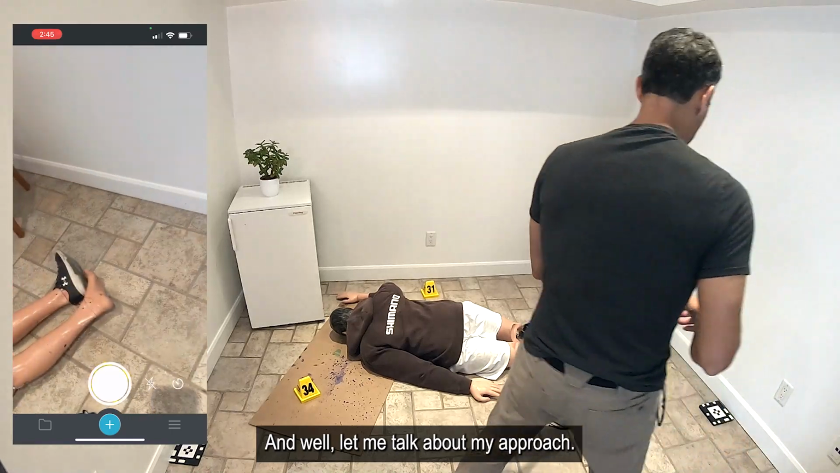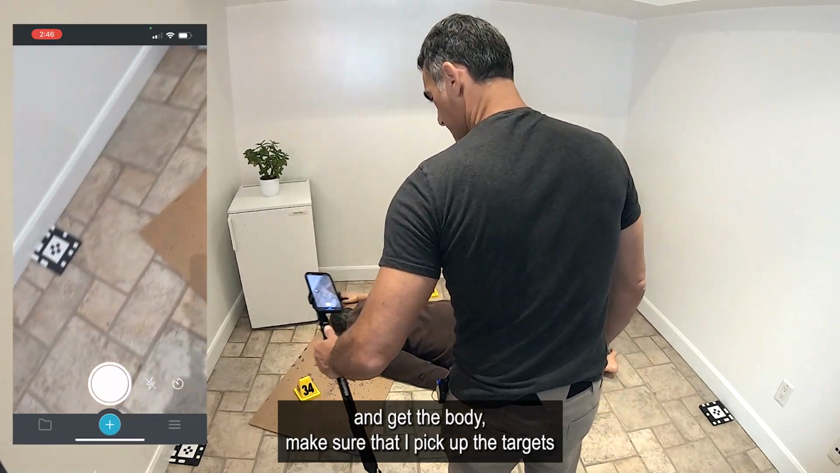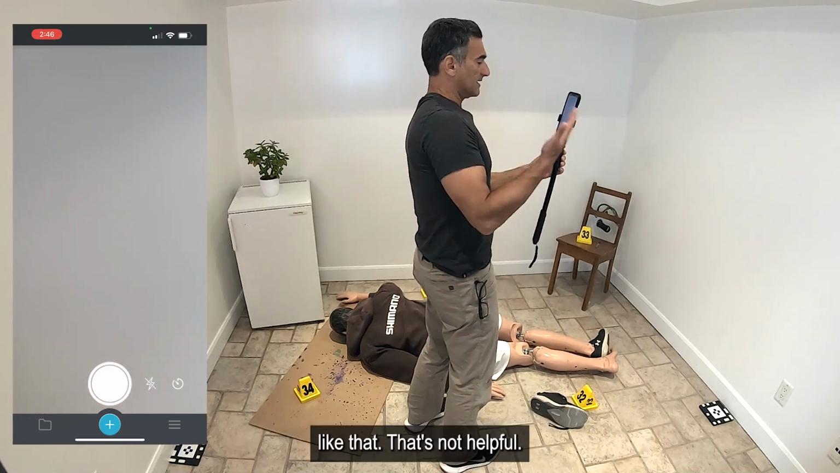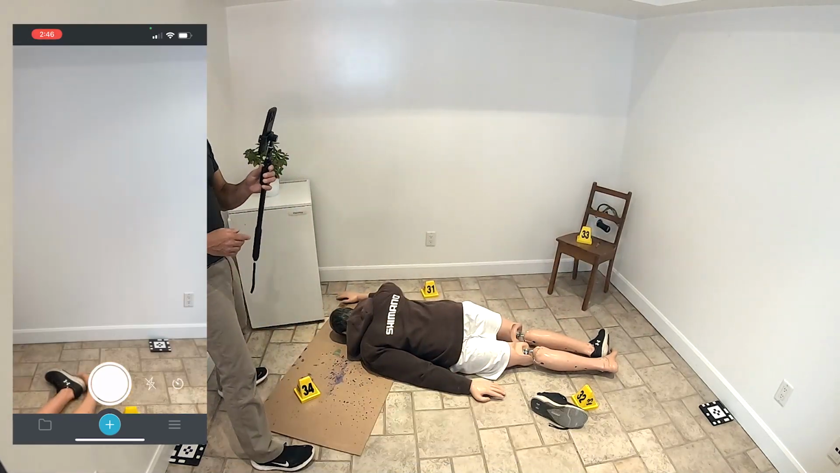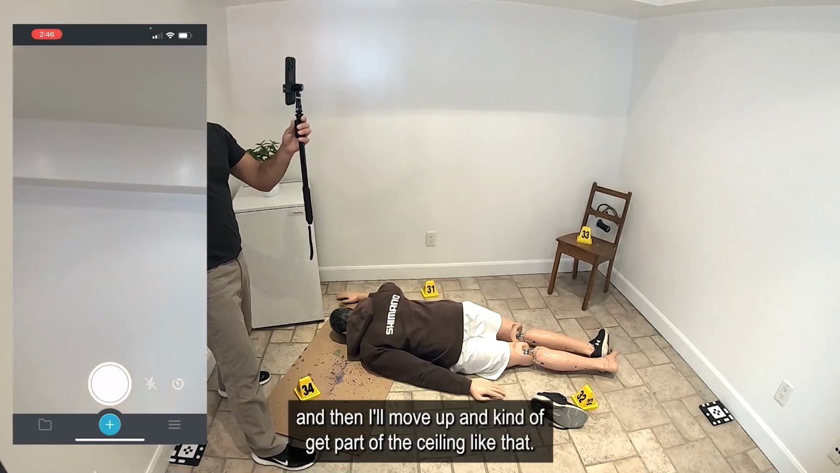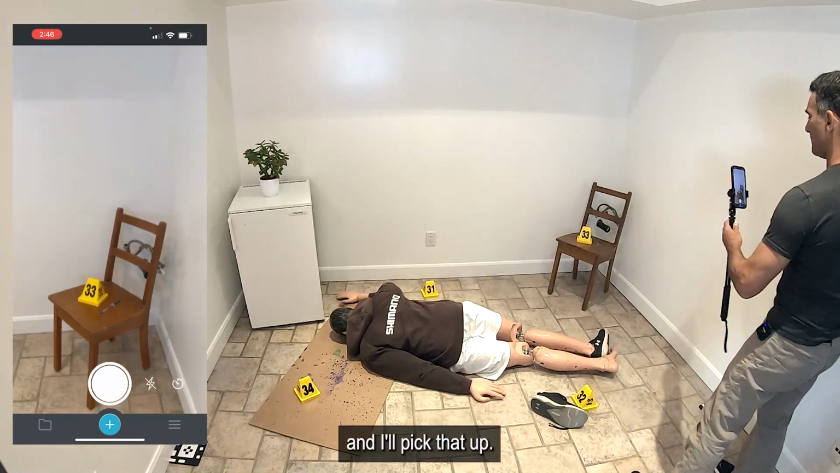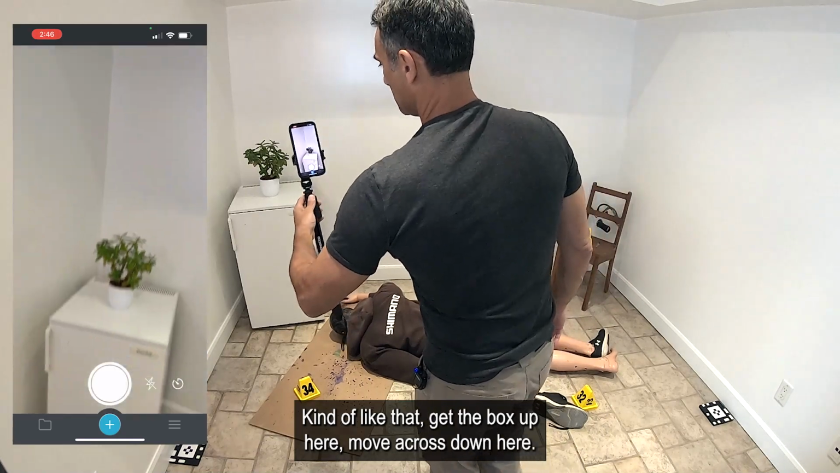Well, let me talk about my approach. I'm going to start low and get the ground and the body, making sure that I pick up the targets. Then I'm slowly gonna move towards the walls. I don't like being on a flat white wall like that. That's not helpful. So what I want to do is get back, get a nice wide field of view, and pick up part of the floor, the chair, and then I'll move up and get part of the ceiling like that. And slowly I'll get back down to the ground. There's a lot of features to track, and I'll move to the back wall and pick that up kind of like that, get the box up here, move across, down here.